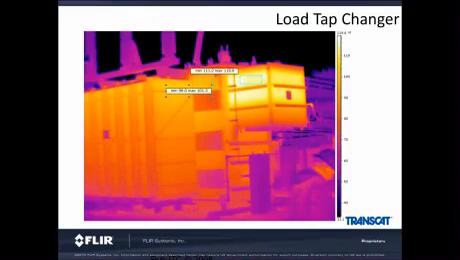The low tap changer in this picture should always be the same temperature or cooler than the transformer. As we can see in this picture, the low tap changer is much hotter, and that is a major concern. In fact, that low tap changer is about 17 degrees warmer than the transformer. One nice tool in the infrared camera is the Area Max box,